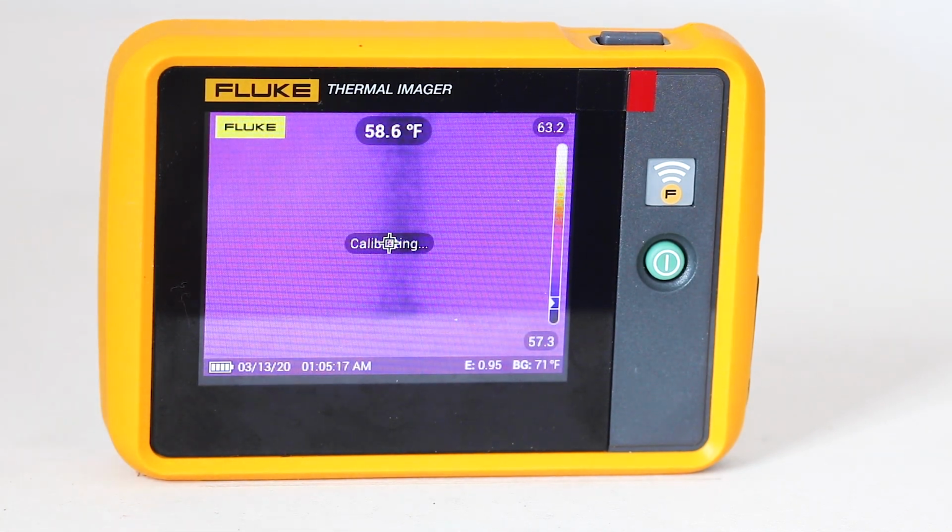After the software is installed, use the USB cord to connect the thermal imager to the PC, which will recognize the imager as an external memory device. Save the image to a directory. Be sure to properly eject the imager from the computer before turning either device off or disconnecting the USB cord.